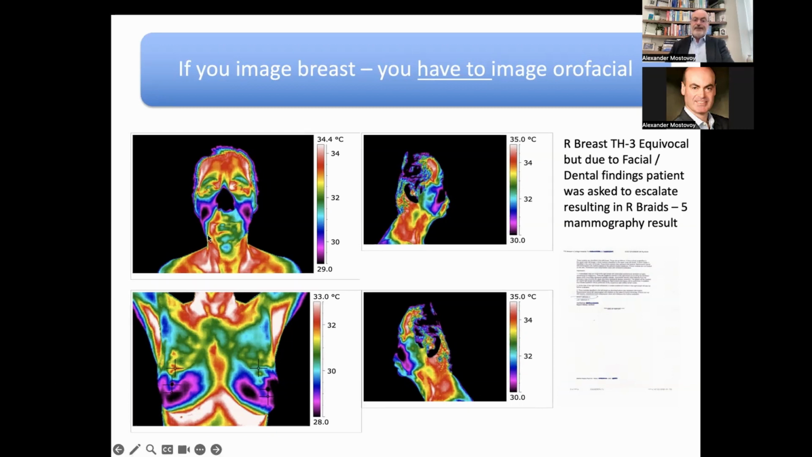But when I looked at her facial image as well, something told me that, yeah, we need to be a little bit more aggressive than usual. You probably won't see it on your screen, but this was a letter from her physician that she actually had late stage breast cancer.